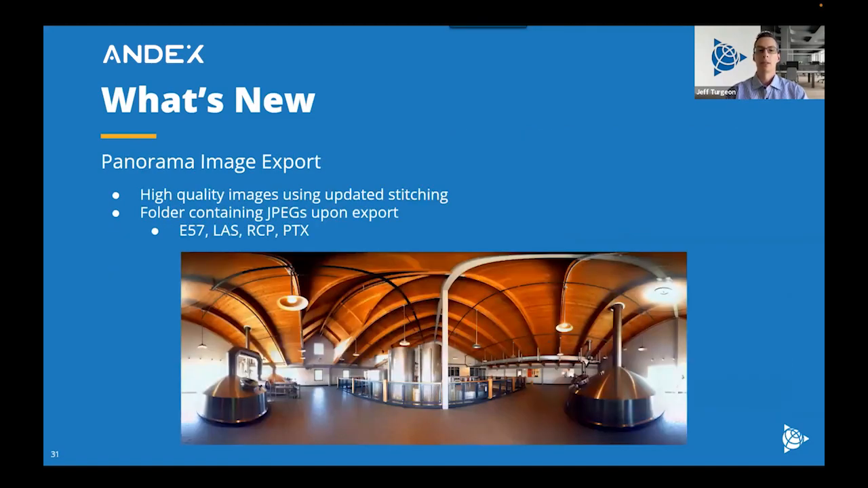And then now that you've created these nice high quality panoramas, you can export them directly from Perspective now. So this is using all those new algorithms. And this is an example of one of the images exported from Perspective directly. As it says here, these JPEGs are only offered for E57, LAS, RCP, and PTX. And we haven't forgot about the Trimble file formats. There's actually a bonus with that, which I'll cover more in a couple of slides.